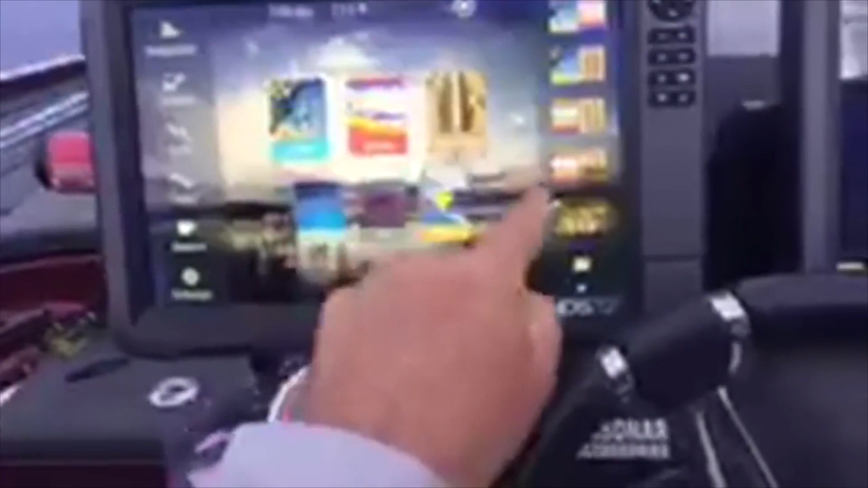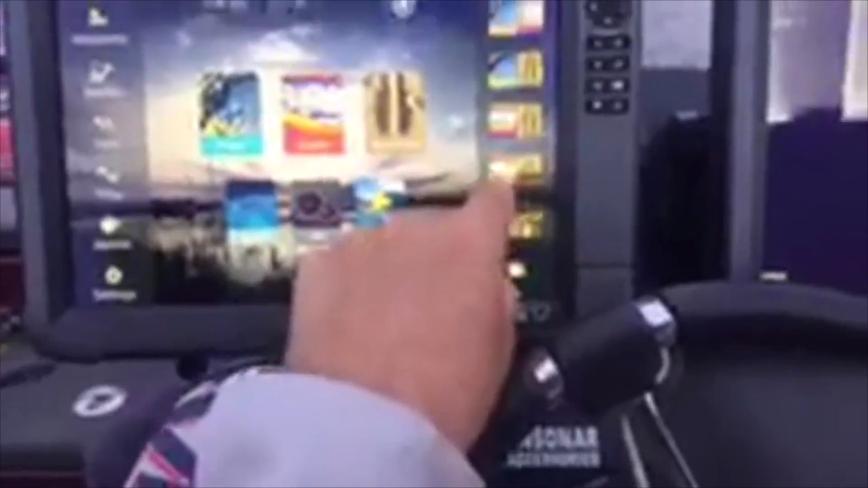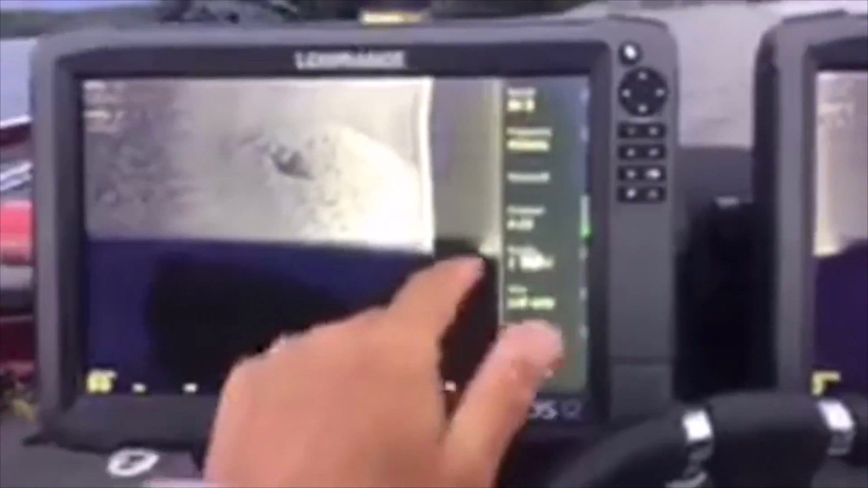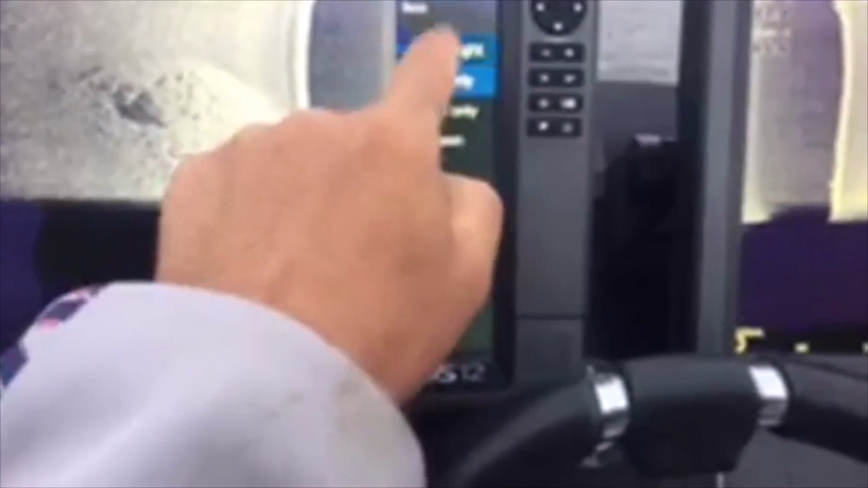So what we're running right now is just straight structure. This one has my structure on the bottom and a down scan up top. This has structure, down scan, and sonar. But right now we're just running structure on each side. So what you do is you hit your structure, and then you bring up menu, and then you choose your view right there. So right now I have it on left only. Your normal setting's going to be left and right.